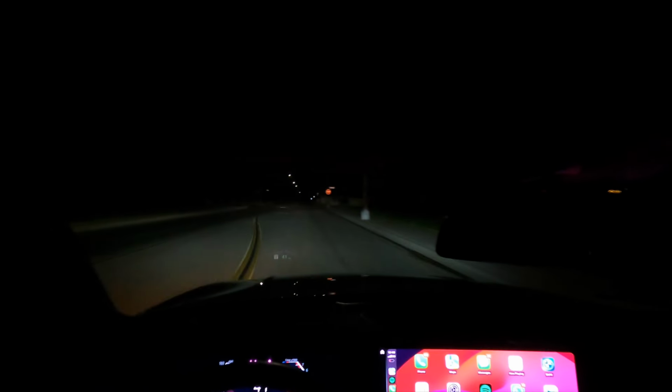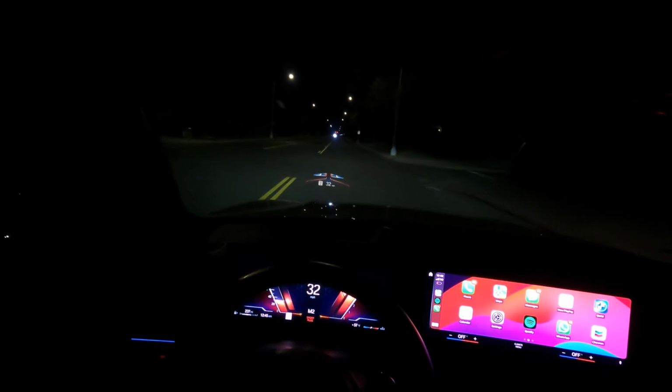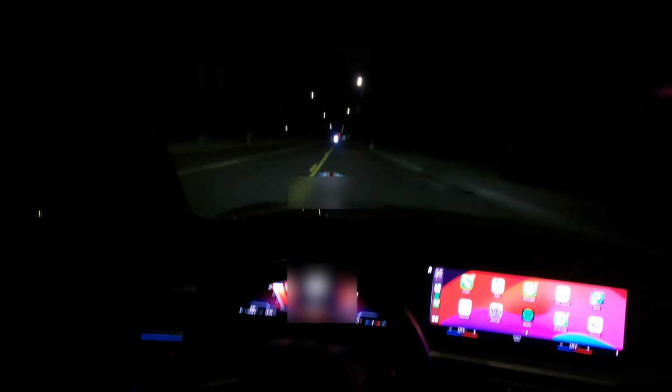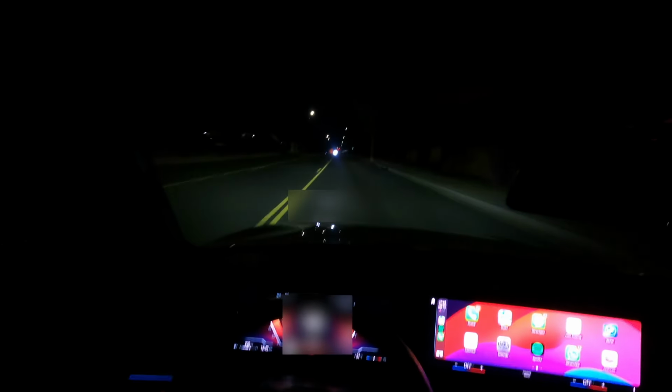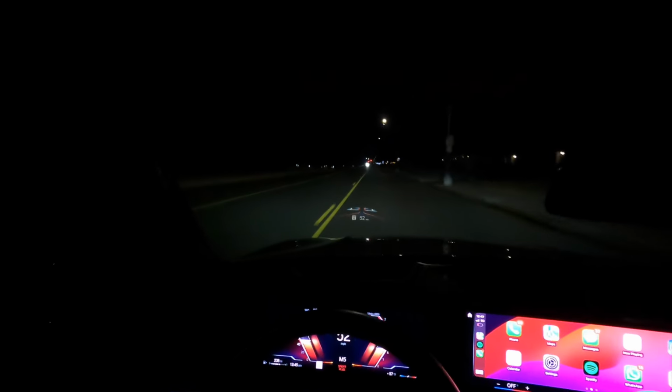Alright, fine. Before we end the video, I'll do one more pull. I'll give you guys a small little four-year-old right here. There she is, guys. 2023 BMW M340i.